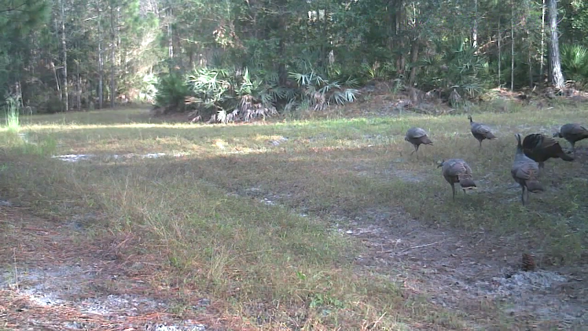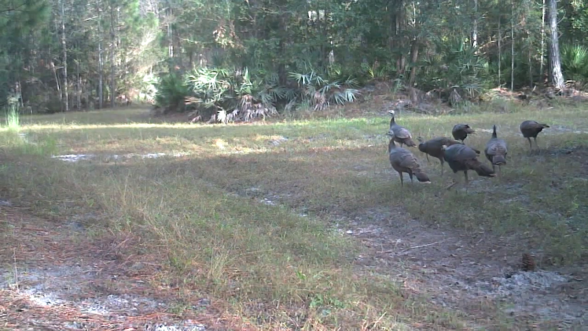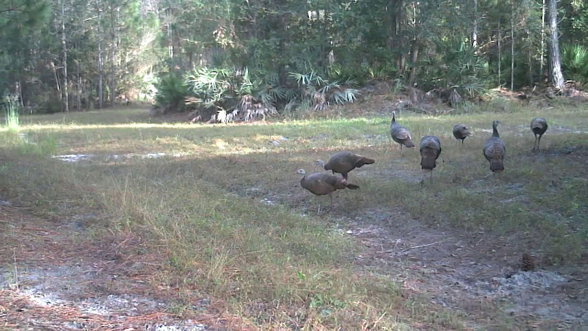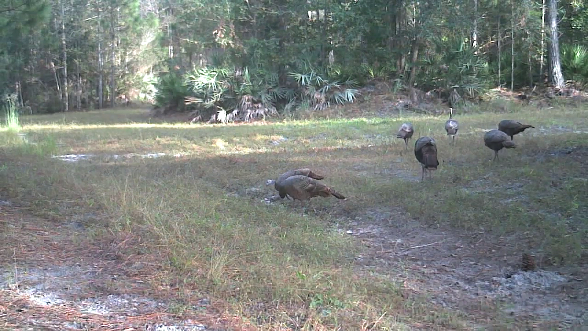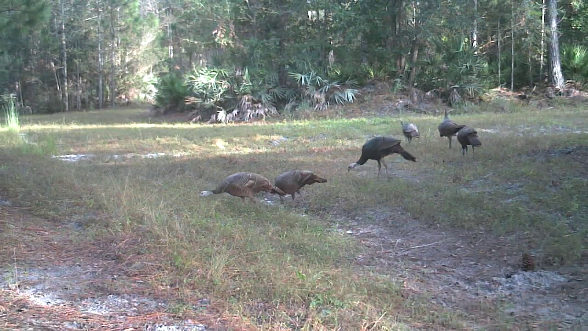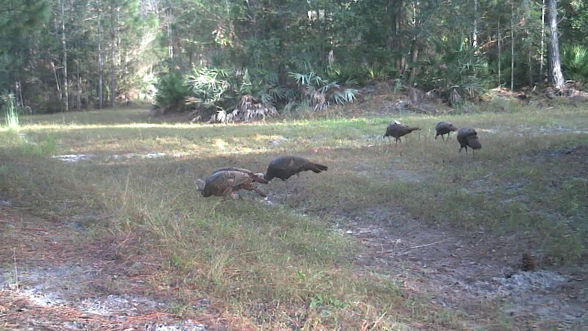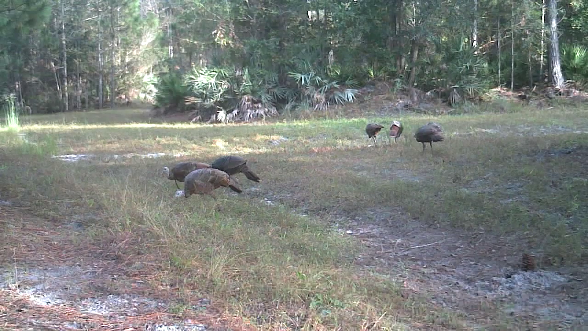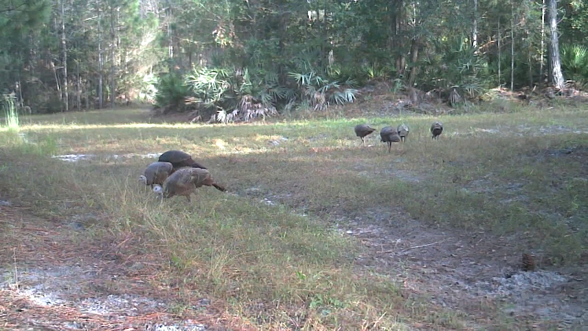These are Florida Osceola turkeys, and you see 7 of them there. Those are all hens. Now those 2 right in the center there, see the one's got a beard? That's actually a bearded hen. It's not a gobbler, or a tom, as some people call them, or a male turkey. Those are all females.